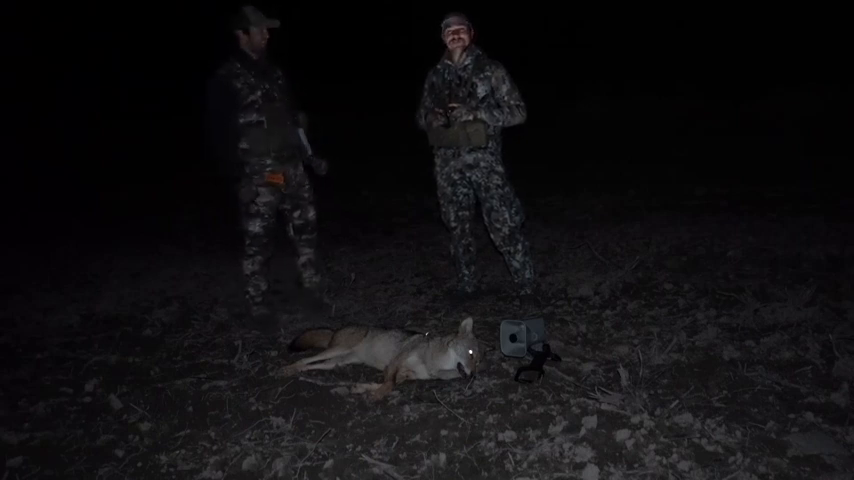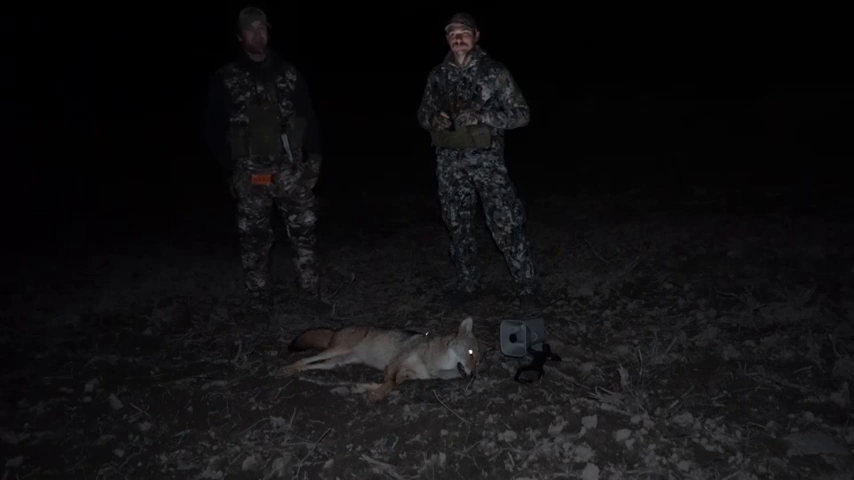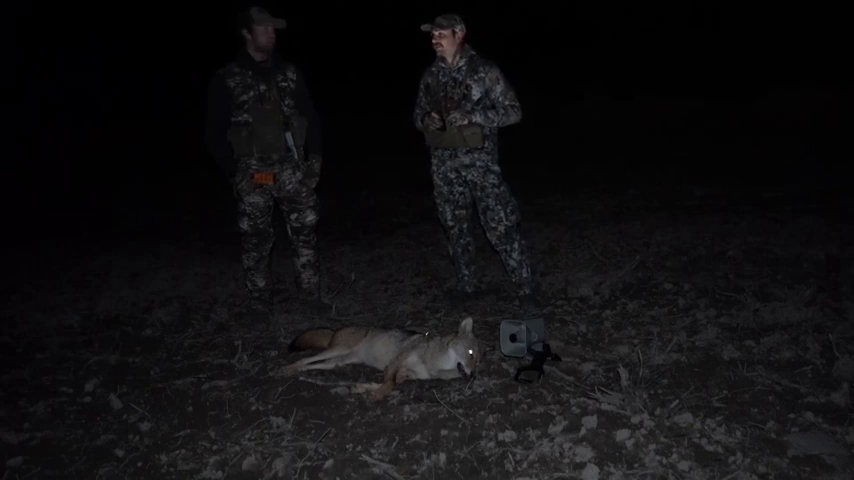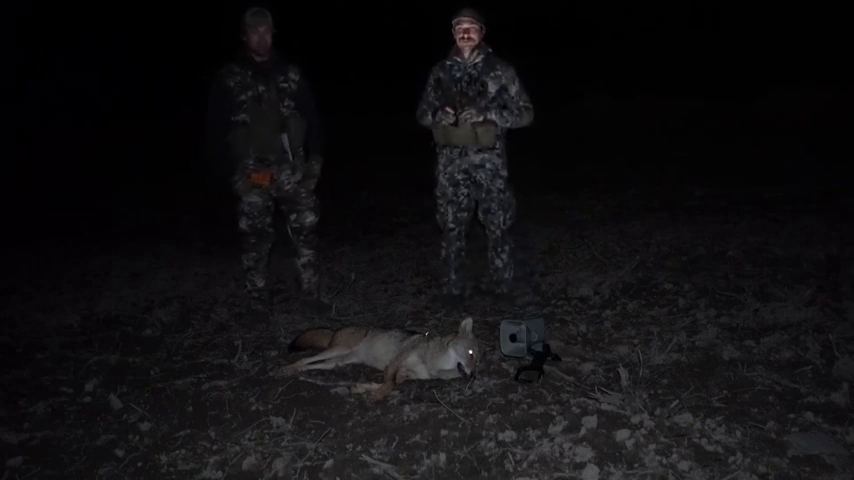Well, it's been rough. We've been hearing stuff all night long. We've seen two coyotes. We knew the wind was going where they probably would come from. We did our best to set up the best spot possible. And we definitely were in the right spot, but unfortunately, you just didn't get on them fast enough. They came right downwind of us and ended up being a double.